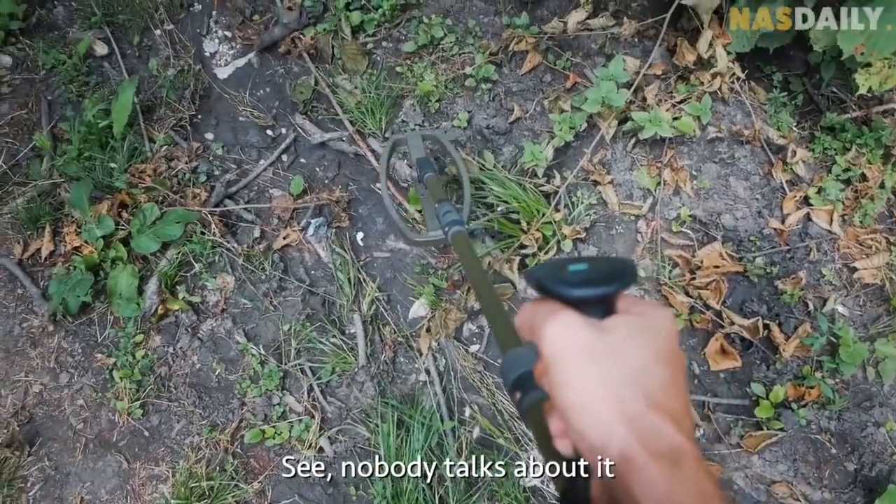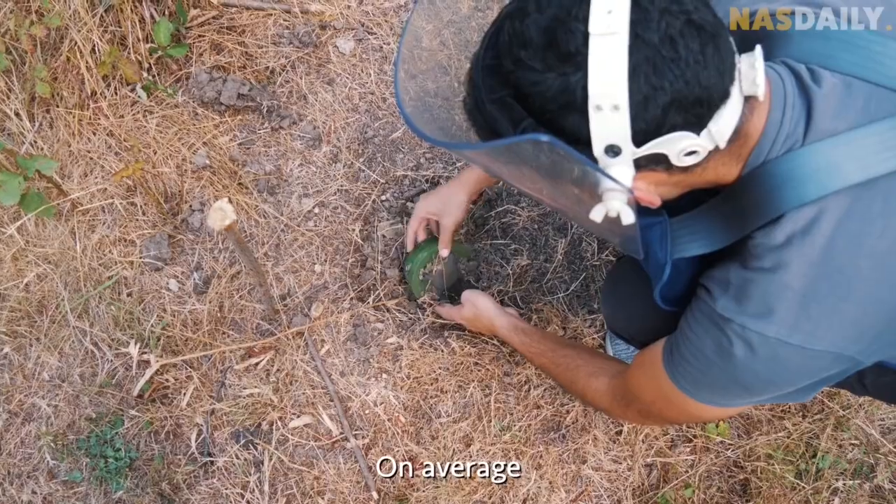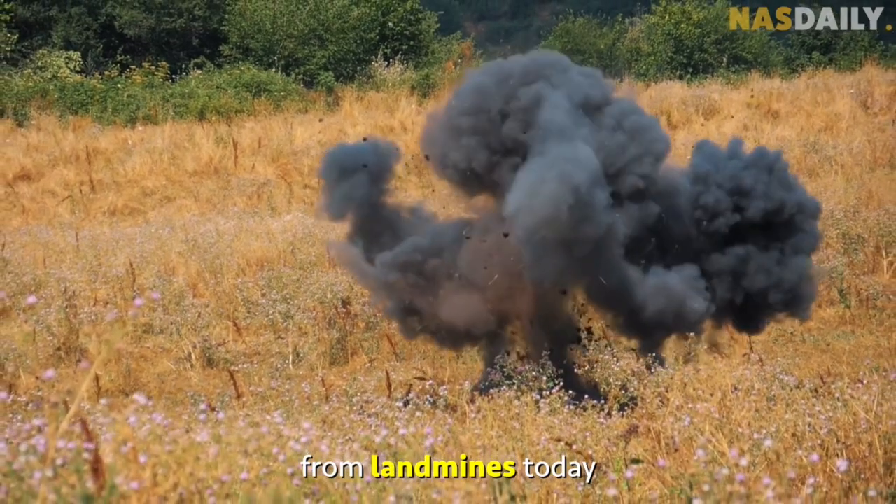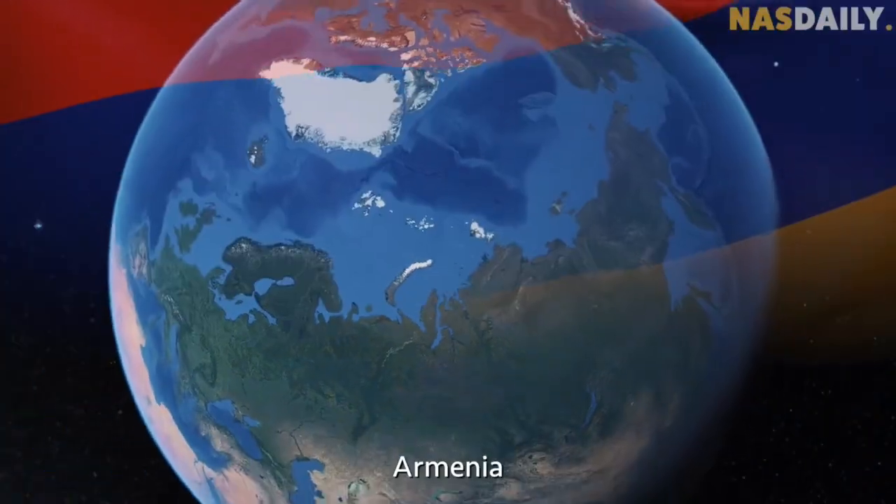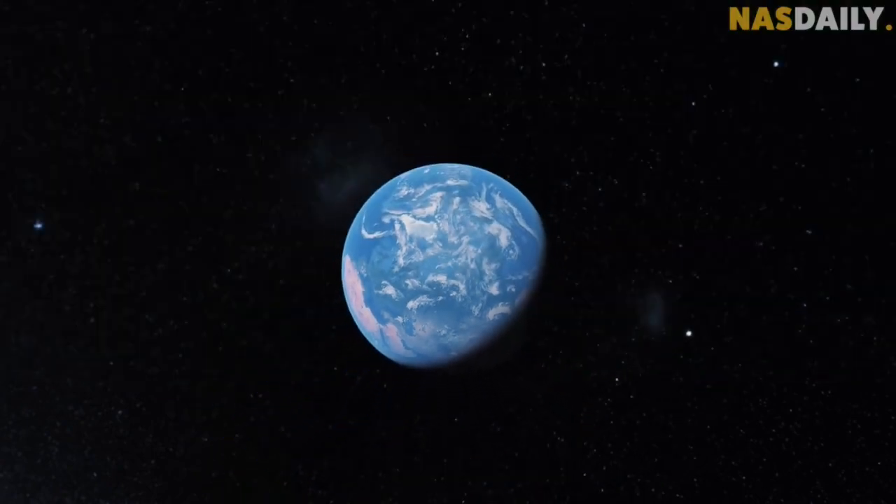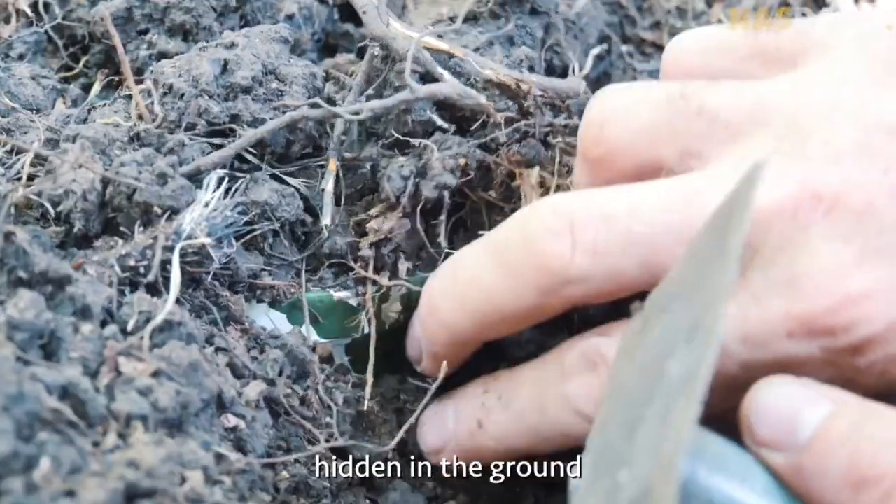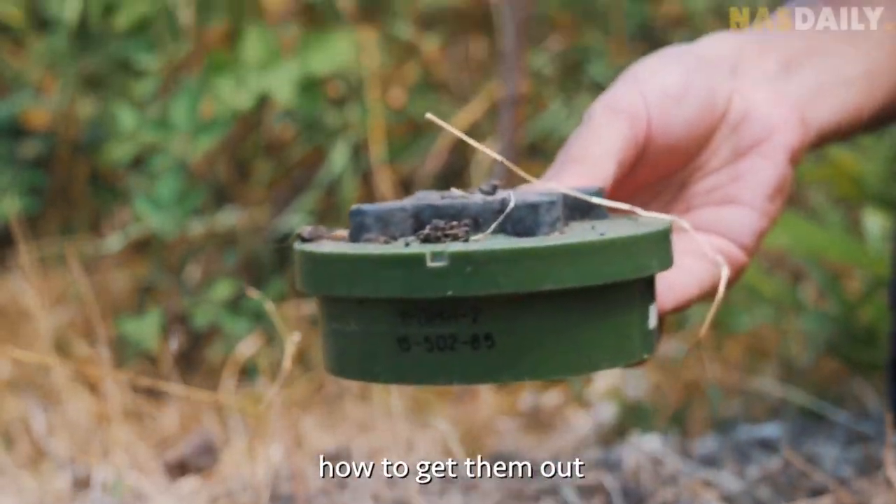See, nobody talks about it, but landmines are a huge problem. On average, 11 people died from landmines today. 4,000 people die every year in Egypt, Armenia, Colombia, Africa, Russia, India, and Pakistan. There are millions of landmines hidden in the ground, and nobody knows how to get them out.